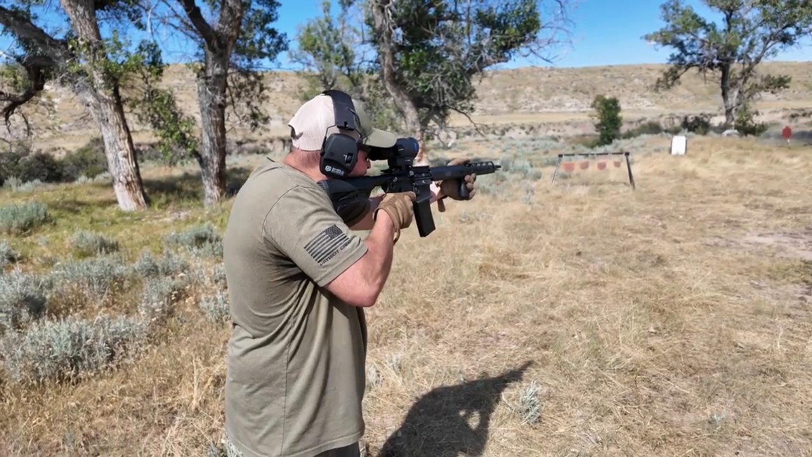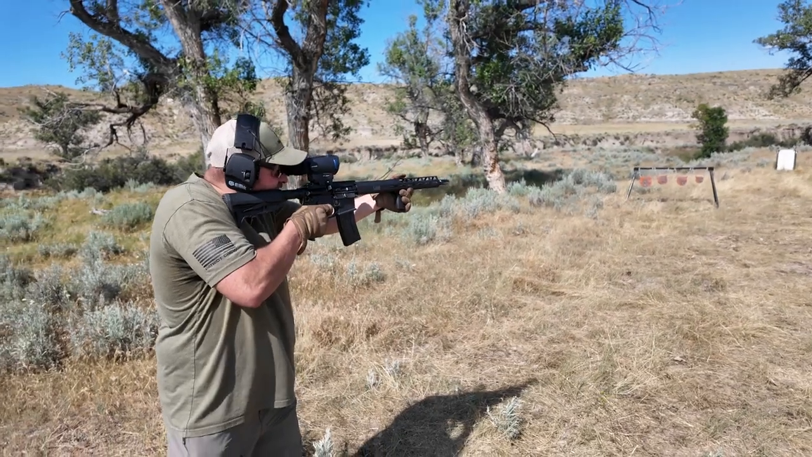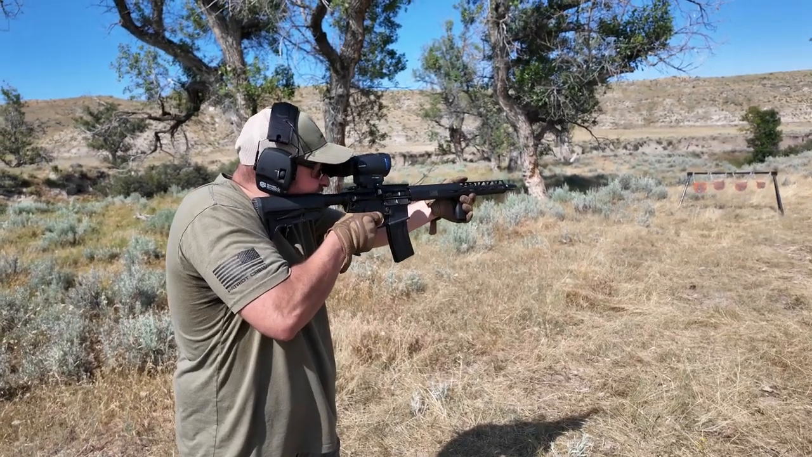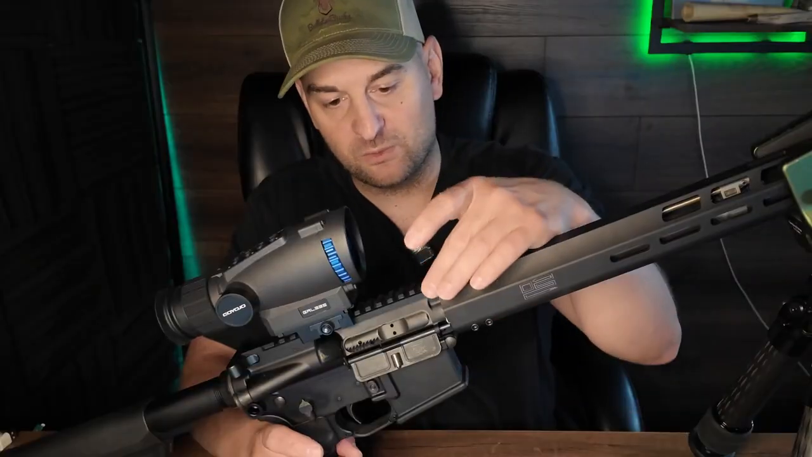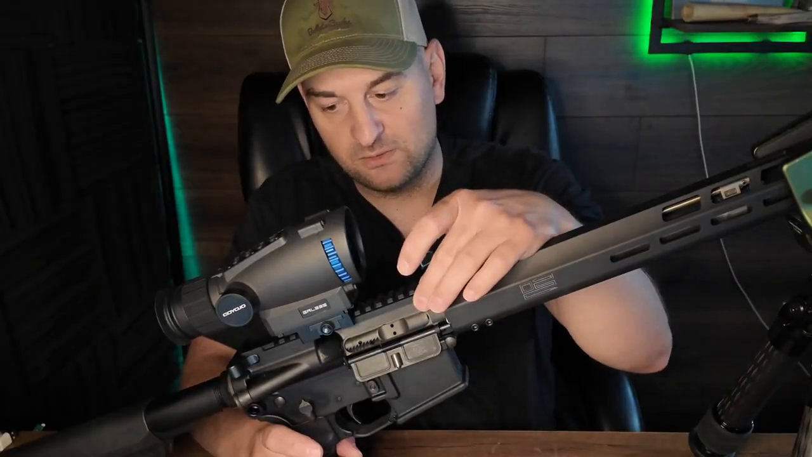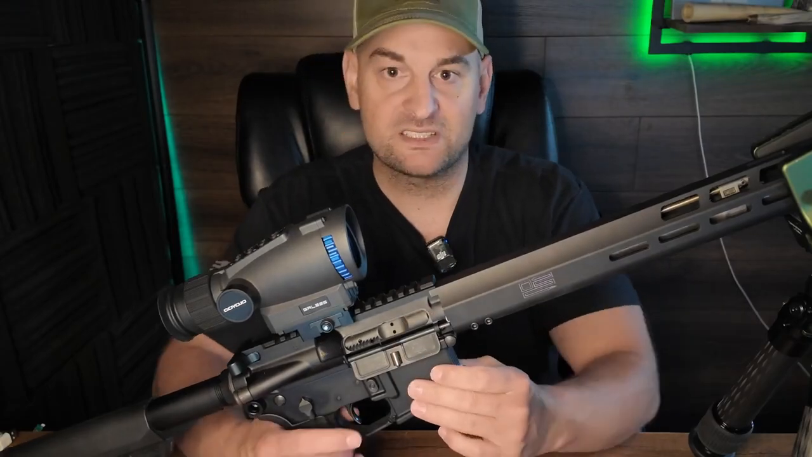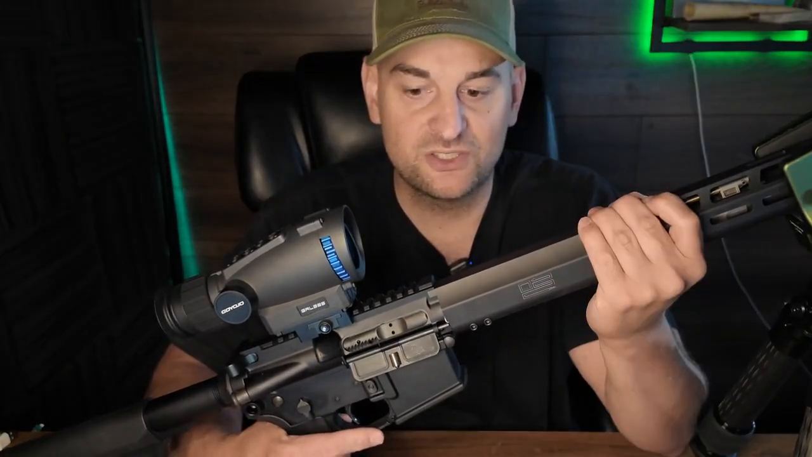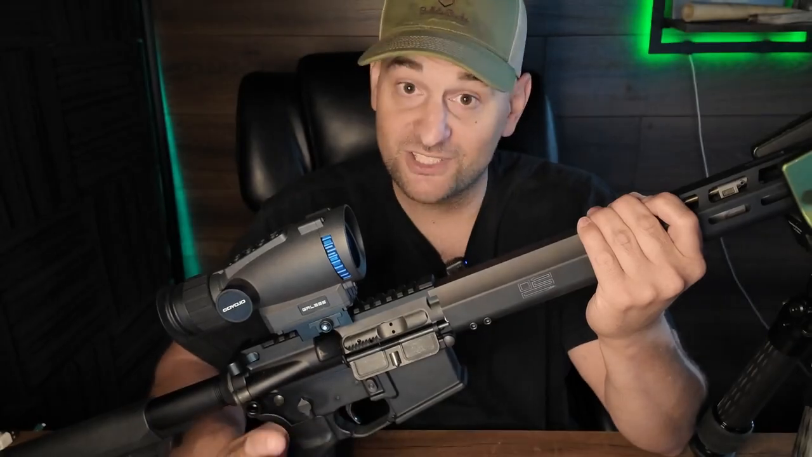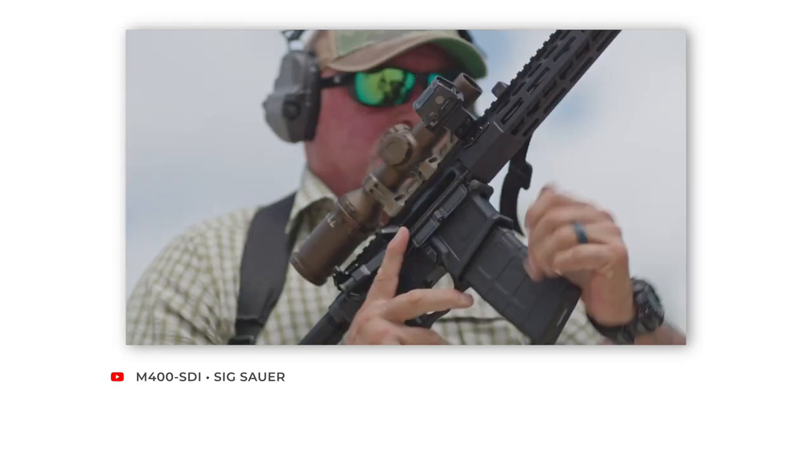Nice and smooth. Actually found it extremely easy to grip, though having a little fore-end vertical grip help you get better purchase on this fore-end in my opinion. Features an upper receiver with an integral Picatinny rail. The lower receiver and the upper receiver have a hard anodized finish as well as the handguard. It features a SIG Matchlight Duo trigger that's actually quite nice for a stock trigger, and it features a 16-inch